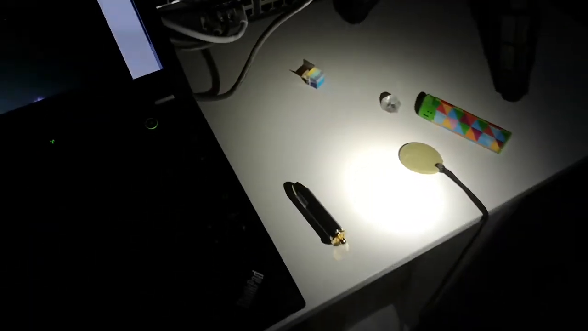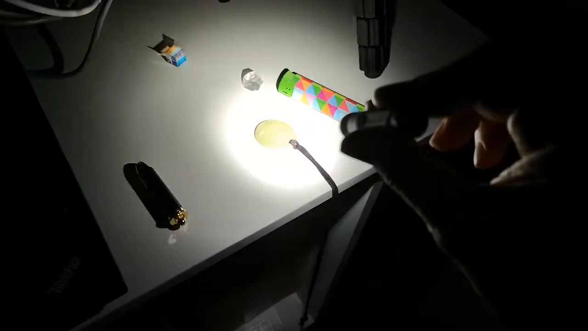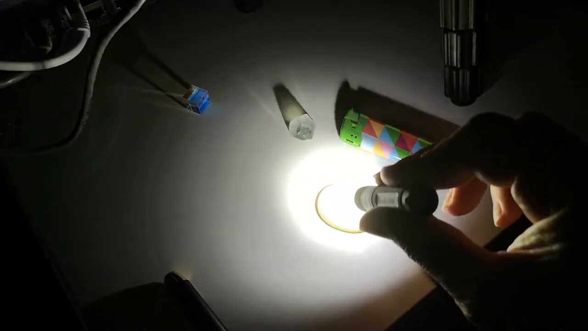What I can do is to shine a white light onto that stone. So here we are illuminating it with a white, very bright LED. And then when I take this lamp away and switch it off, you can see there's that stone glowing quite brightly by itself. So it's probably much better at absorbing white light than it is at absorbing infrared light. So it's quite wavelength sensitive.